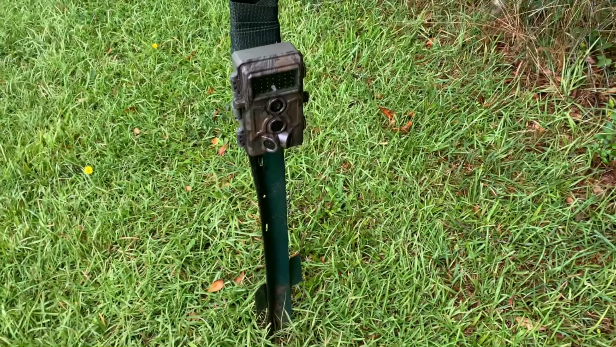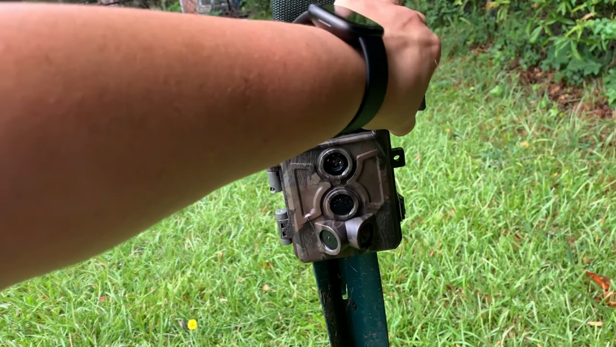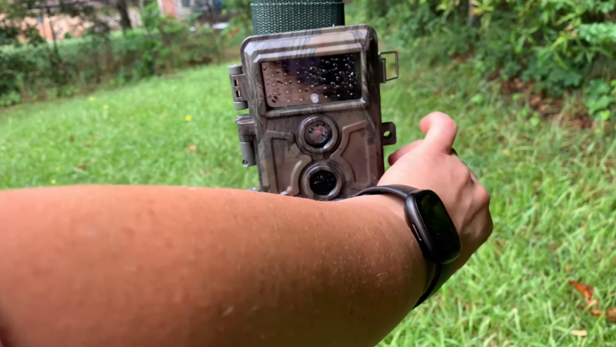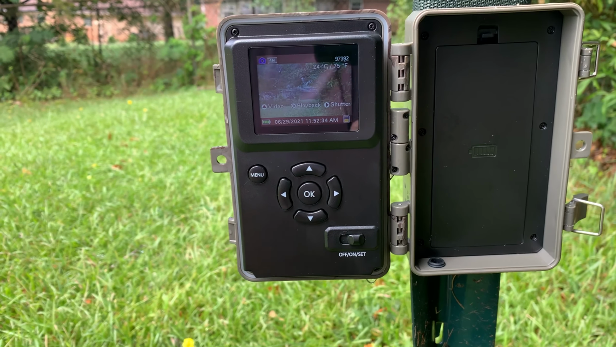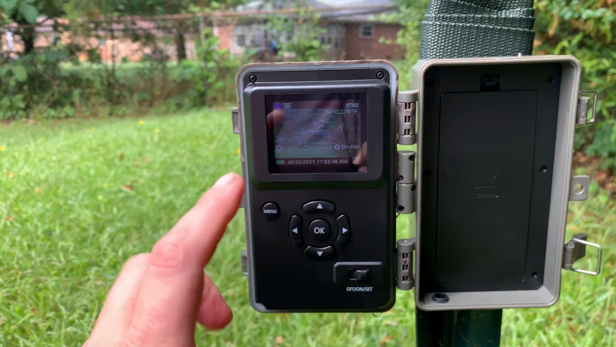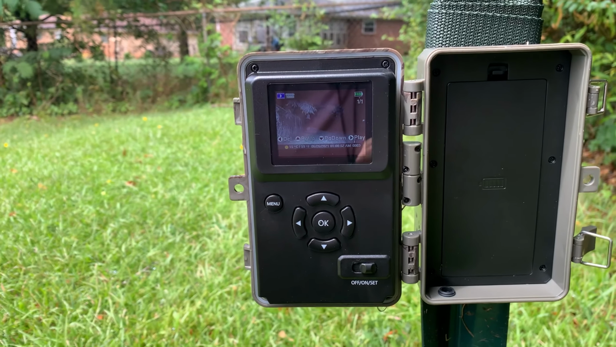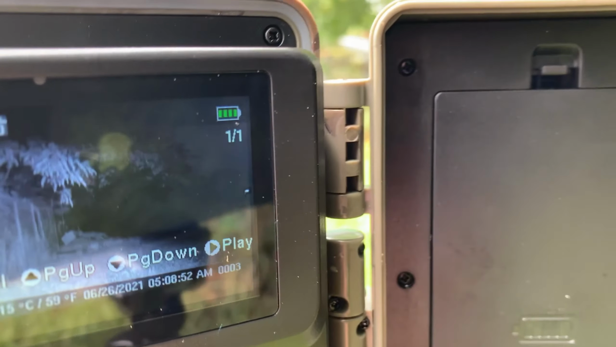I know we got something off of this trail camera the other day, and I was trying to download the footage onto my computer, and I can't figure out how to do it. Let's take a look and see if we found anything else. I know I have one on here. Let's see if we have anything else from last night. This is the footage from the other day. Let's see if you can see what it is.